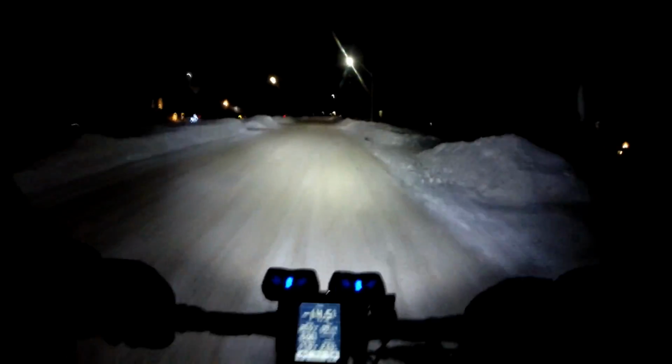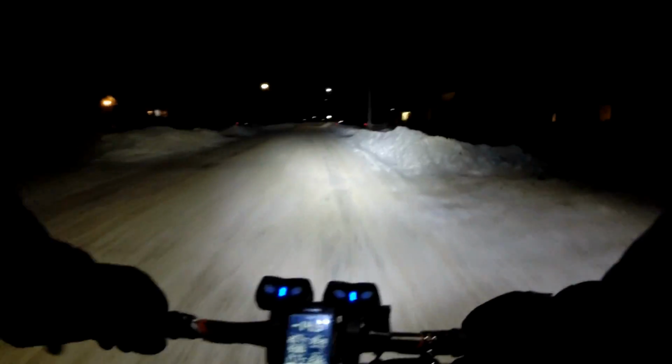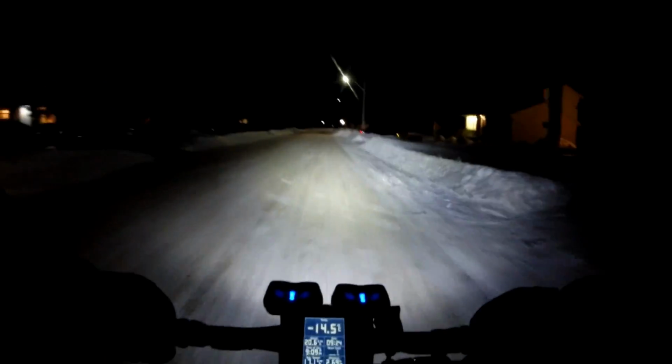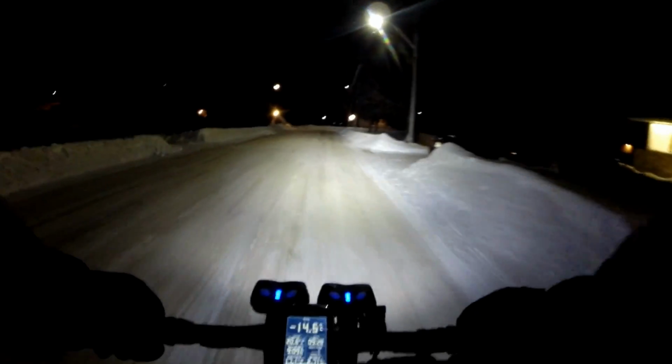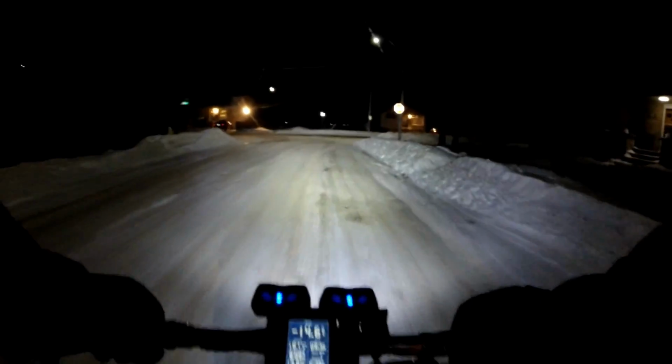But now it's slightly starting to warm up. See, tonight's supposed to still be fairly cold. It's supposed to hit minus 20 tonight, but the daytime highs are progressively going to improve, and in the next few days it's going to be above freezing for daytime highs. So that'll be interesting, what it's going to do to riding conditions.